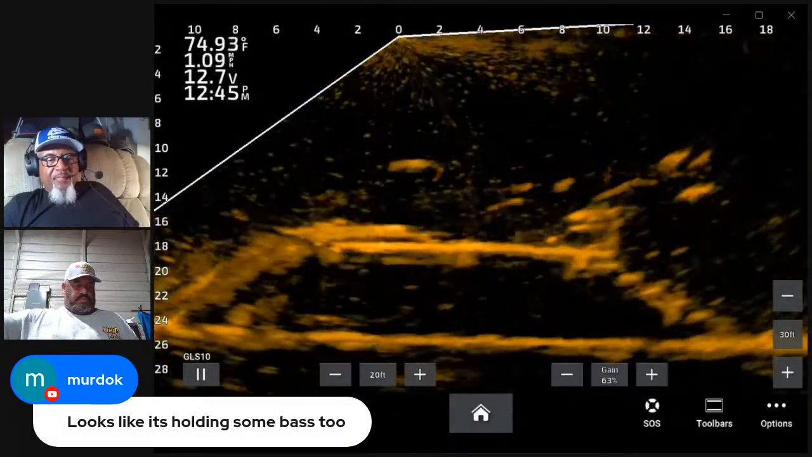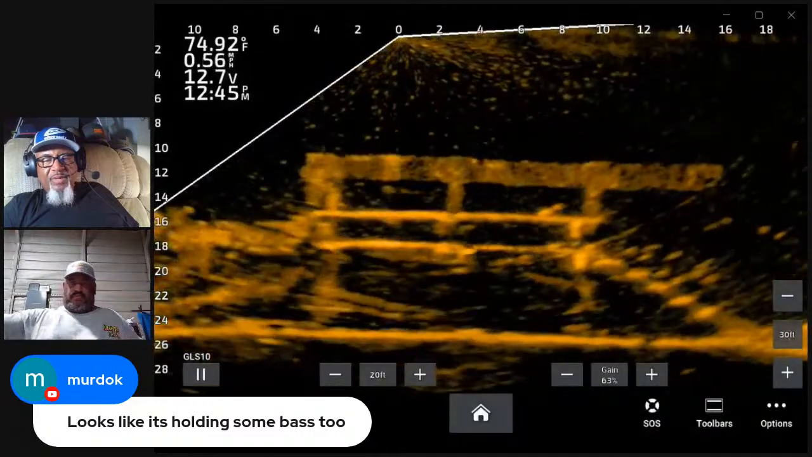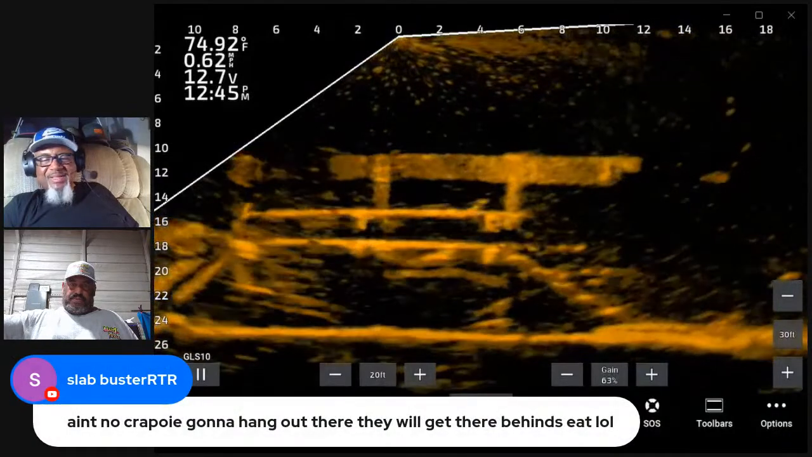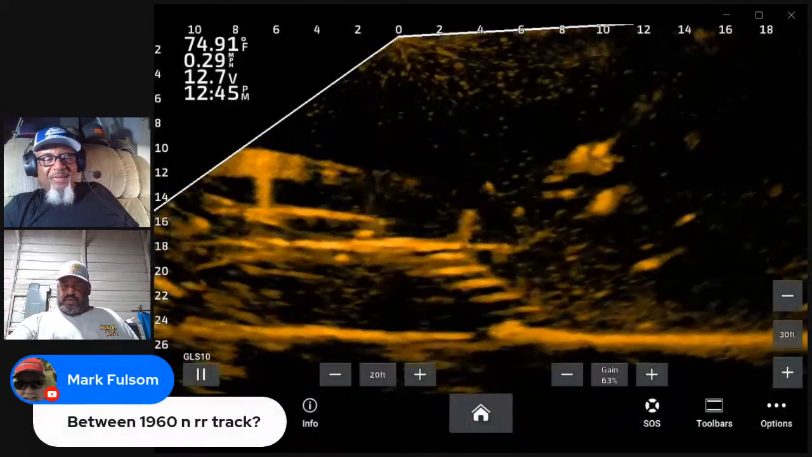Yes, sand bass. I've run into big schools of sand bass, but I think most of what we're seeing here is catfish on the structure. Ain't no crappie gonna hang out there. That's right. All right, here we go.